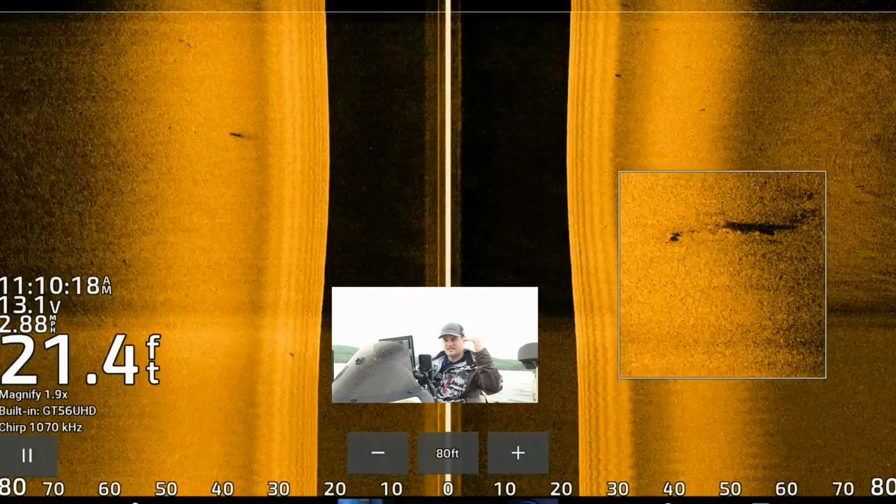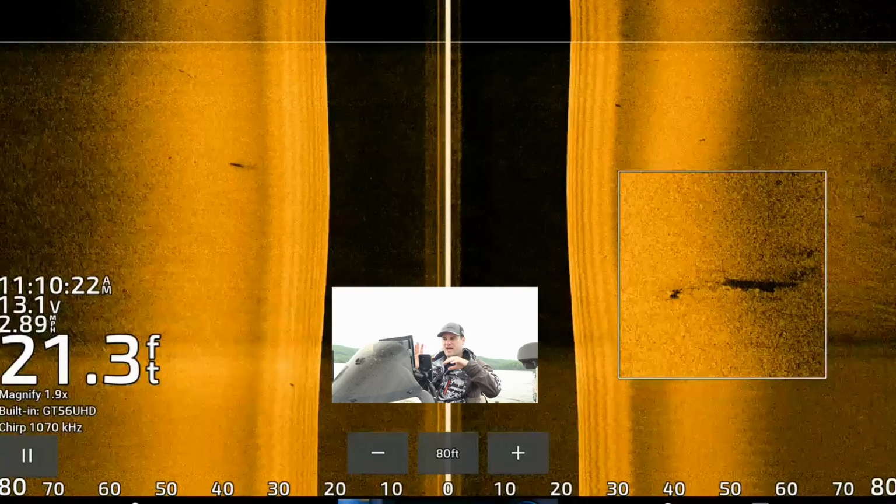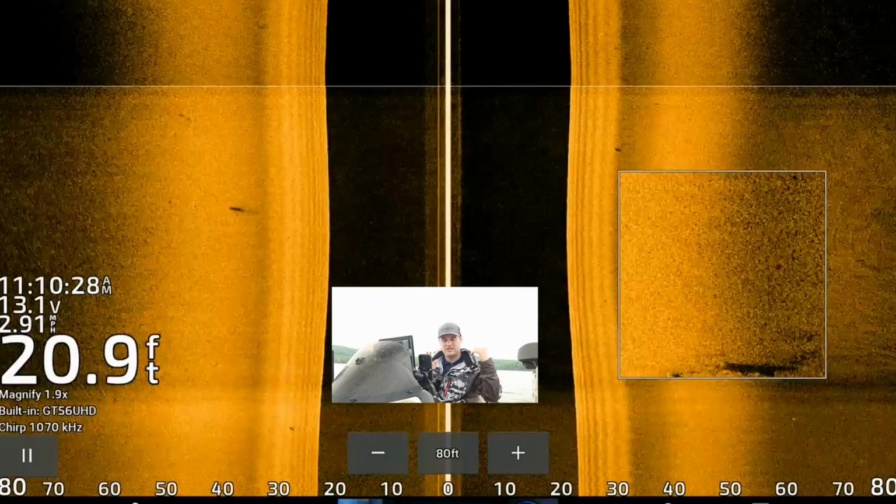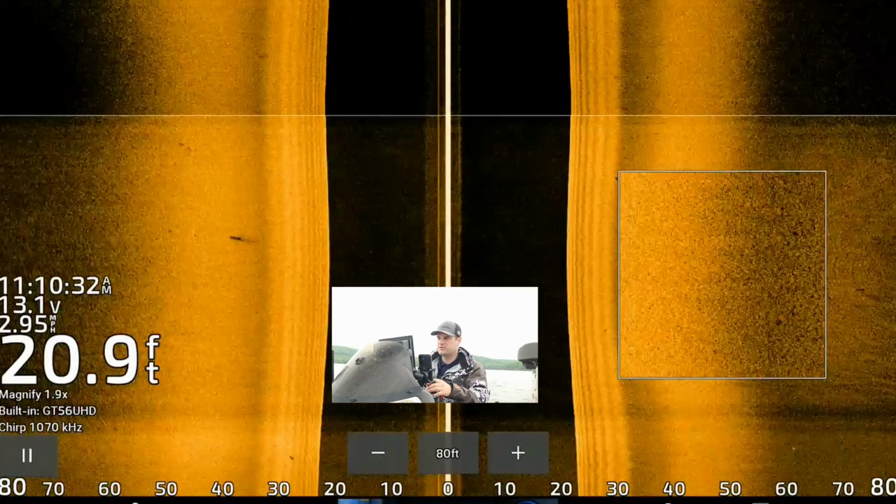Basically, when side imaging, it's sending out the beam, and if something's in the way of that beam, on the back side of that, it's going to show as a shadow. It's not actually a shadow, it's just meaning that the frequency your transducer is sending out can't reach the other side of it, so it shows up as a shadow on your screen.